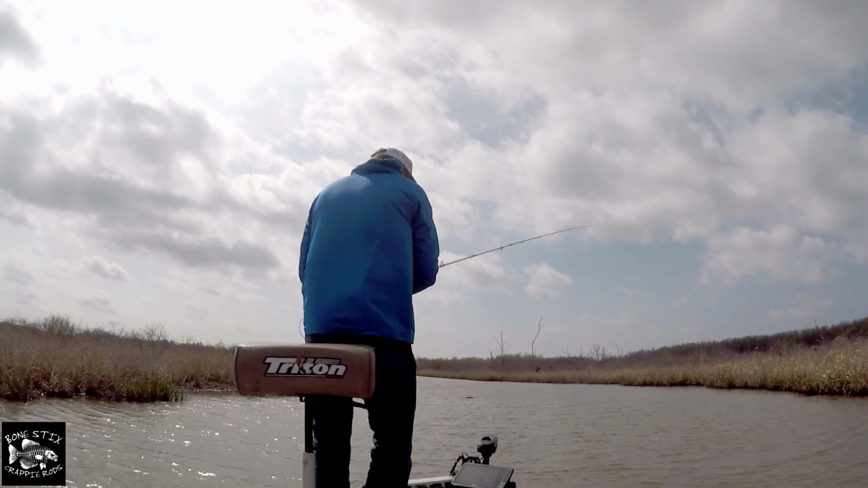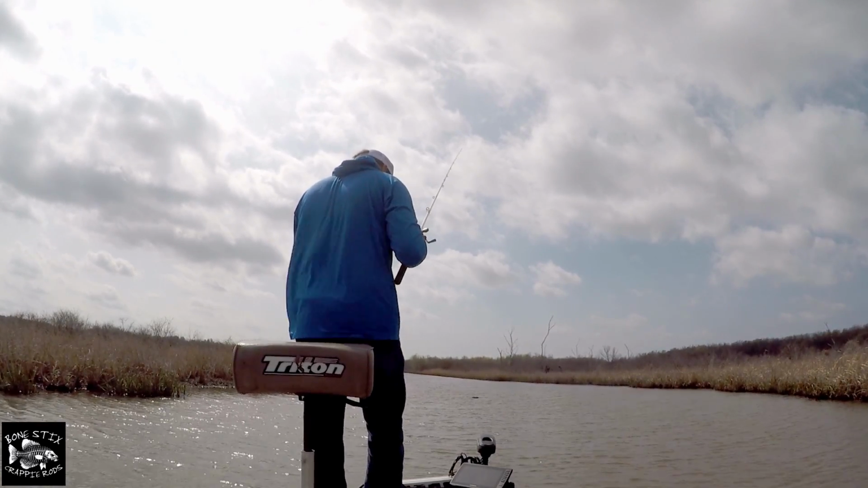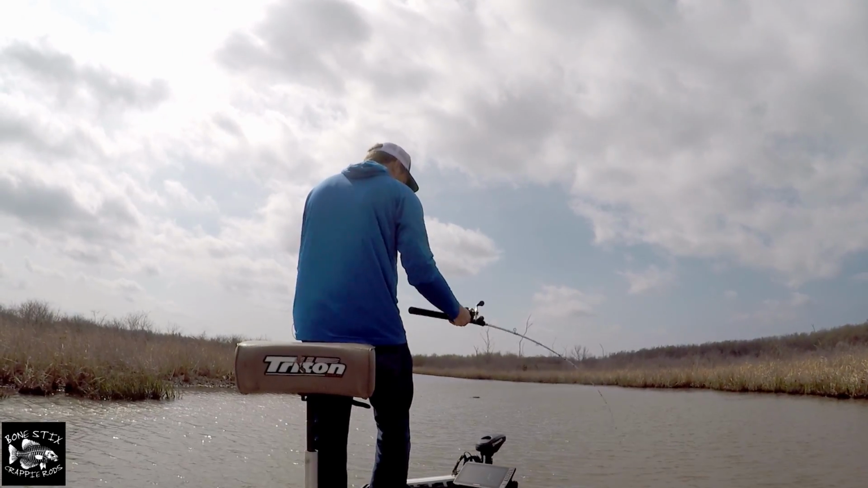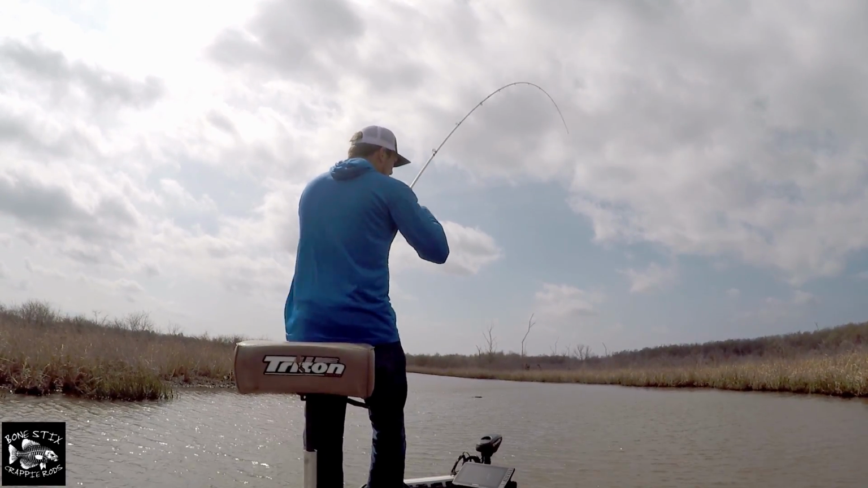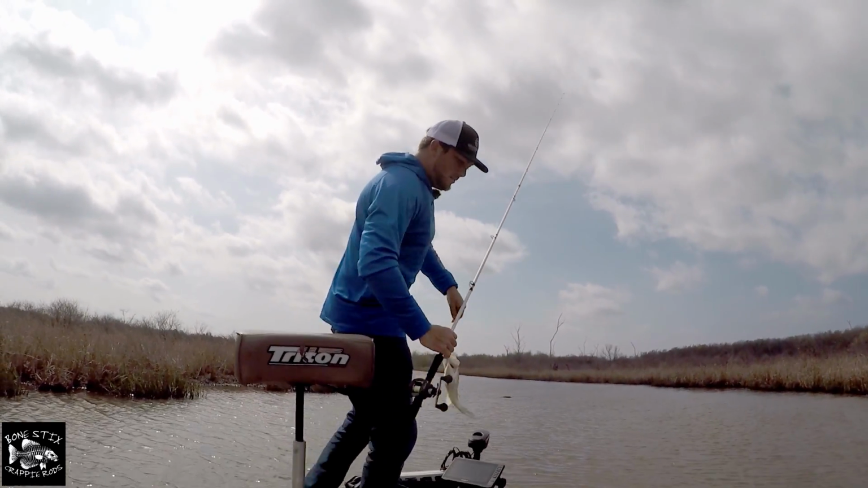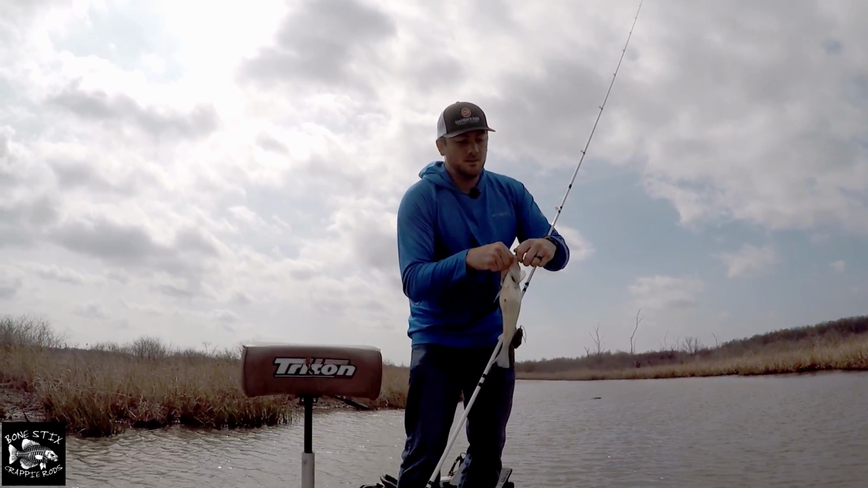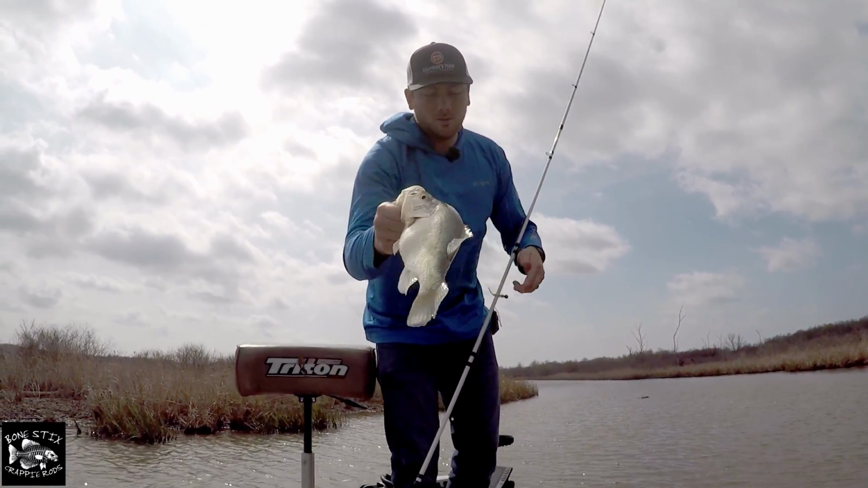All right, there's a couple more down there. Let's pluck those out. There he is. There's just a little stump down there. These suckers are sitting right on top of it.